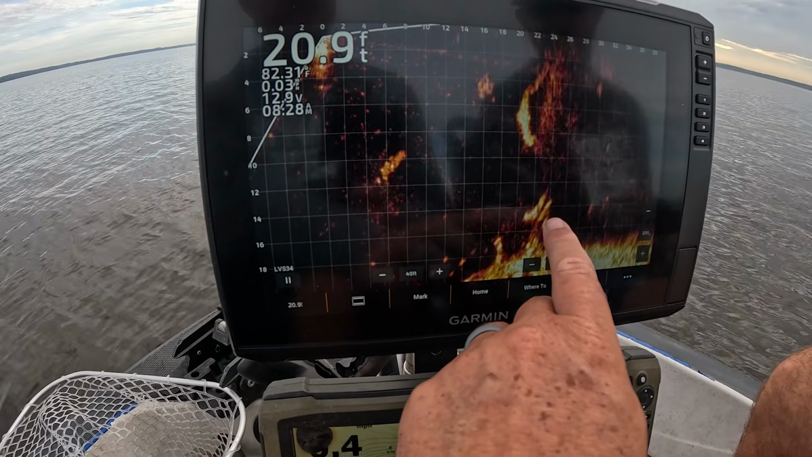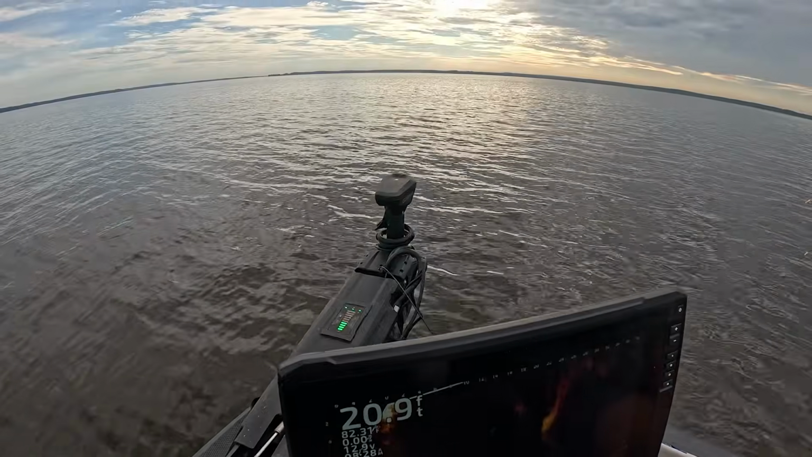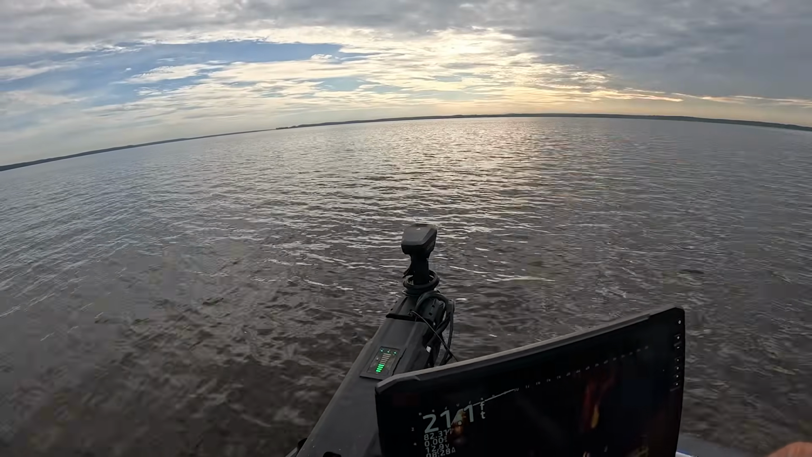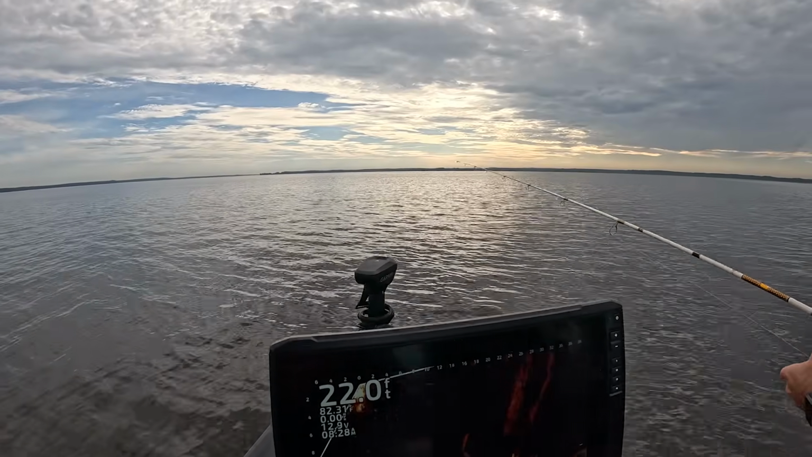I'm gonna try not to spook them. Big ball of shad right above them. But if you will cast about 30 feet, line it up with that. Yep, just right down through that line, and we're gonna see if you can hit it. All right, pretty good on it, I think.